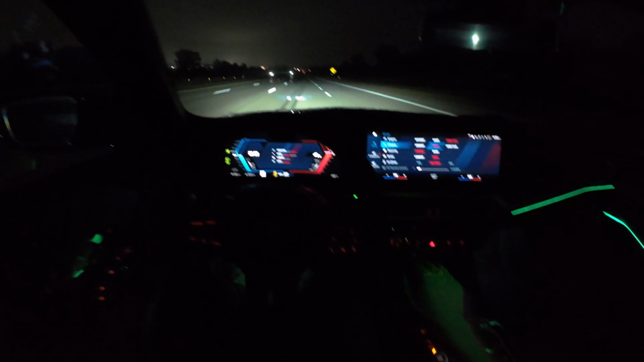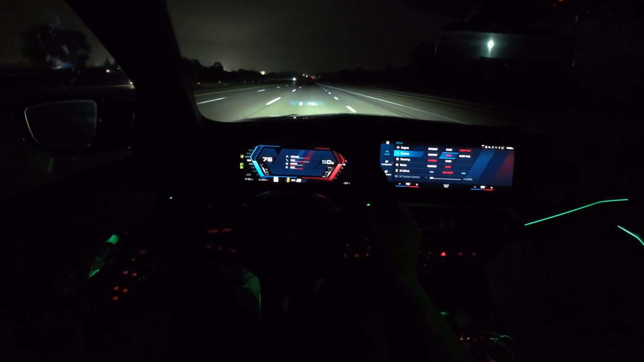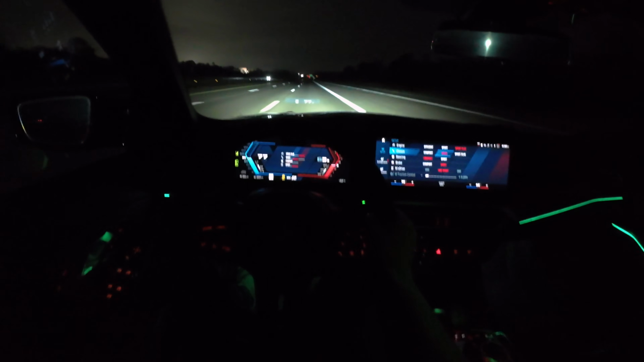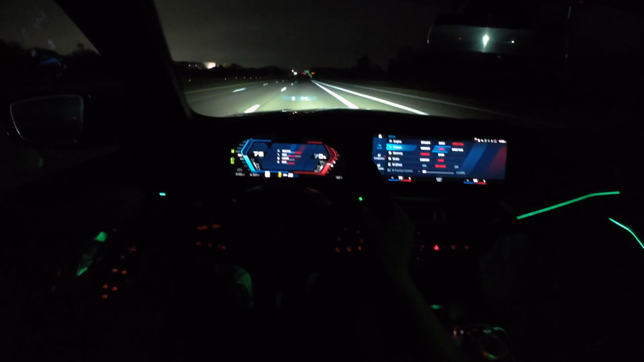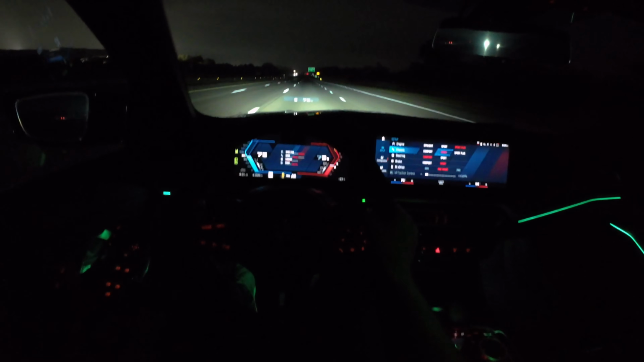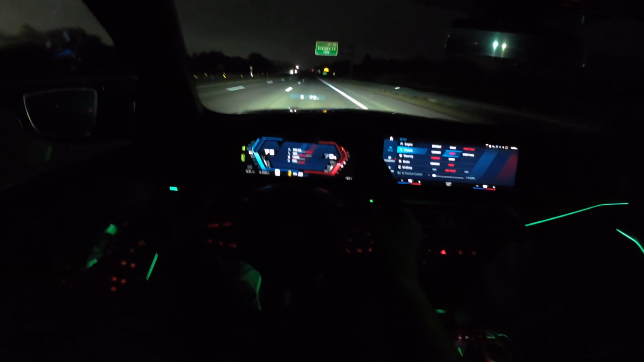Every time I get into one of these CS models, I'm impressed with the steering feel, and I just wish they would do it on the rest of their cars. It proves that BMW can make a pretty good steering rack. It's just that they choose not to very often. But at least you can get it here on this M3 CS. It's not amazing, it's not chattering away, but it's quite good for a modern M car.